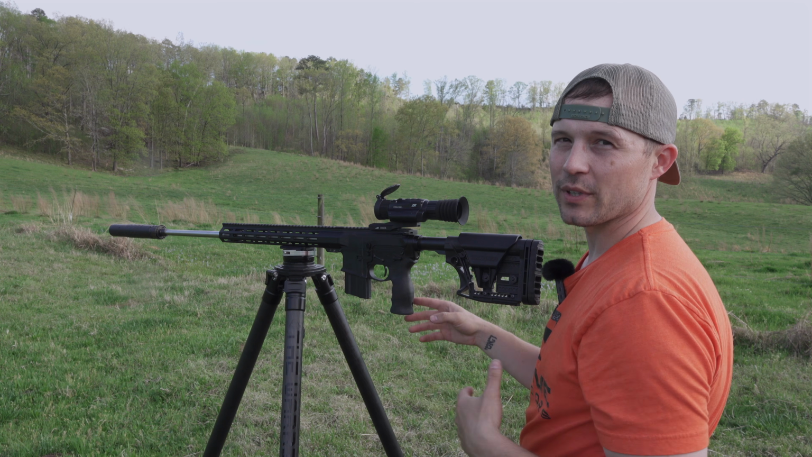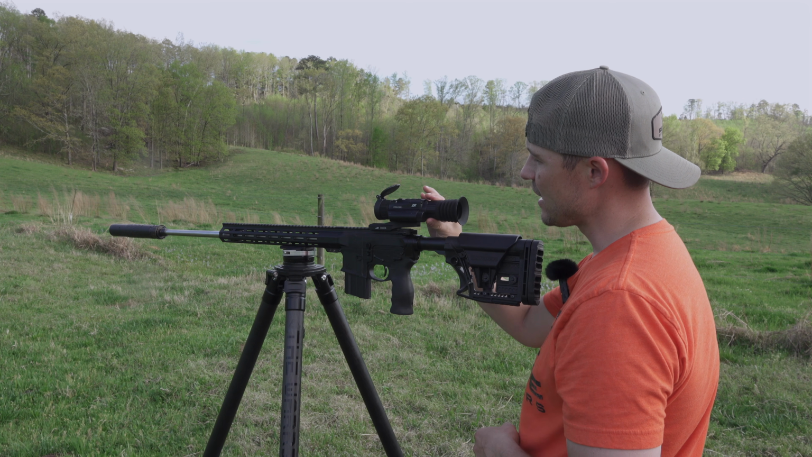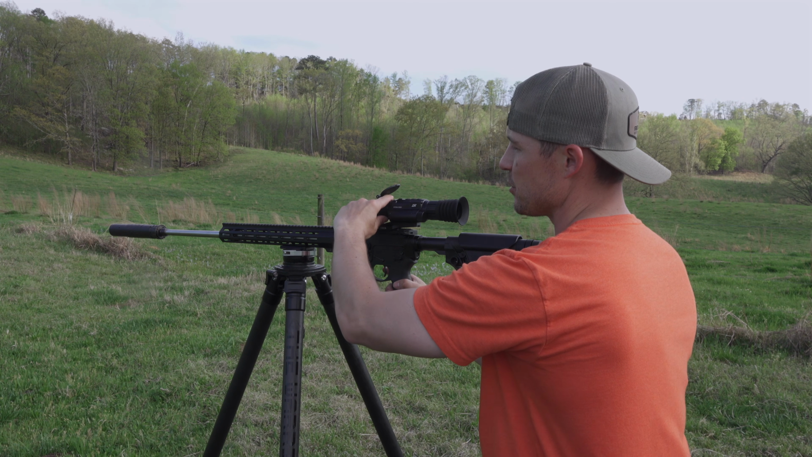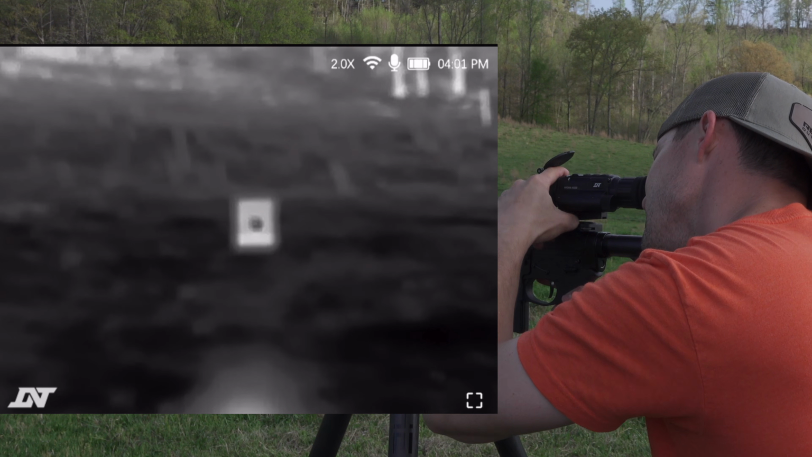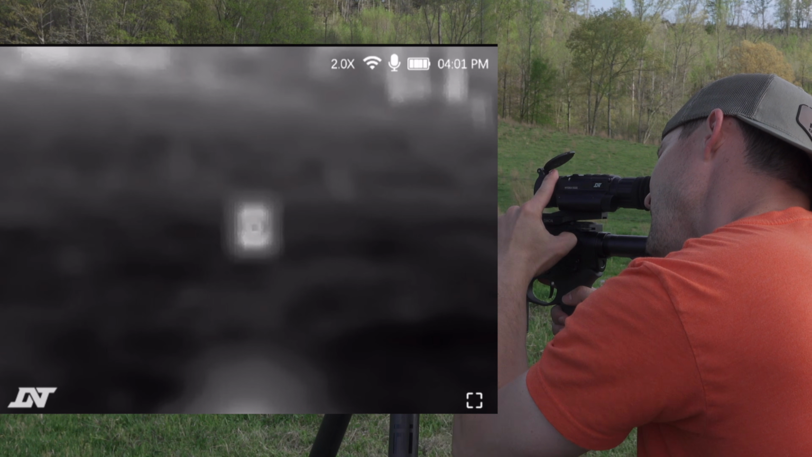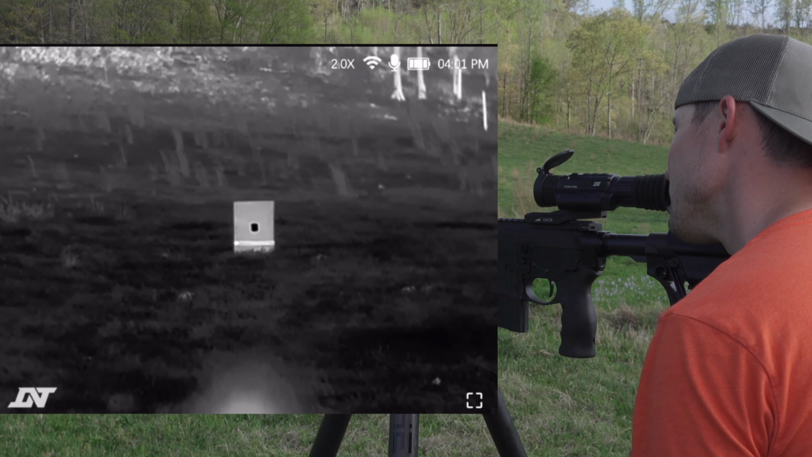Before we zero this in, one thing that I haven't mentioned is that you have 2 focus points, so you can adjust this right here, move it around, and then this is going to be your primary focus adjustment on the fly. And so you can take it, you can zoom it in, zoom it out, and dial that focus in. So that right there is going to be the focus.